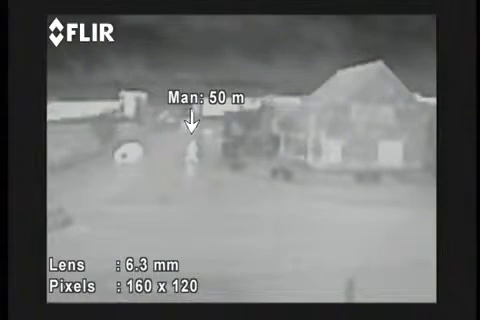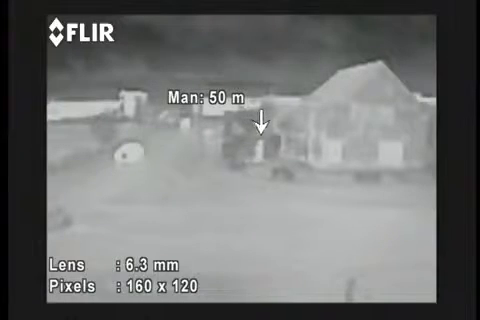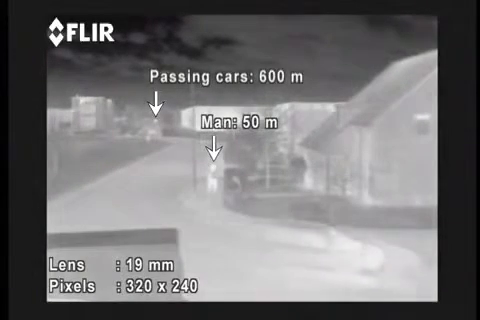A question often asked is, how far can you see with a thermal imaging camera? Although the answer is complicated and depends on a lot of variables, it can be stated that longer lenses have a narrower field of view and give you the possibility to see targets which are further away.